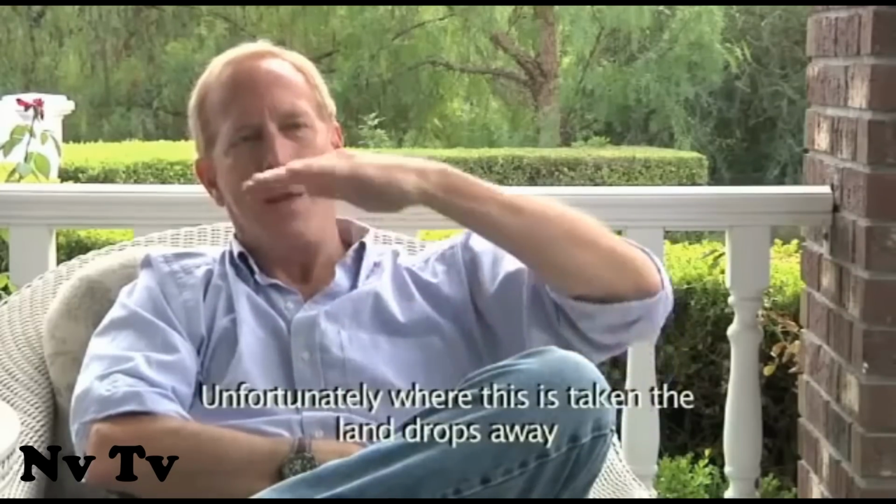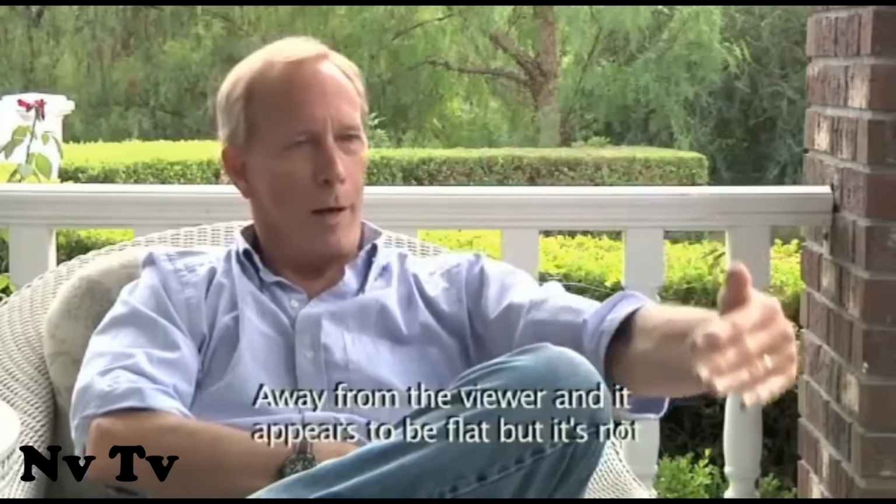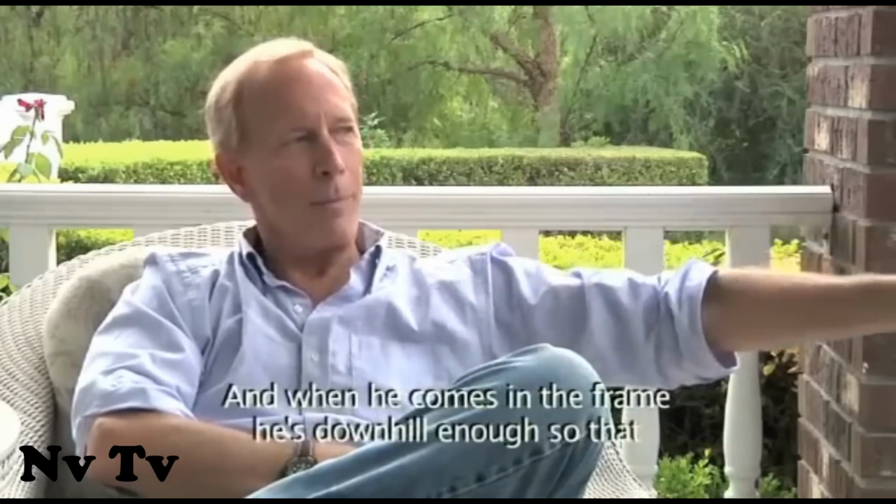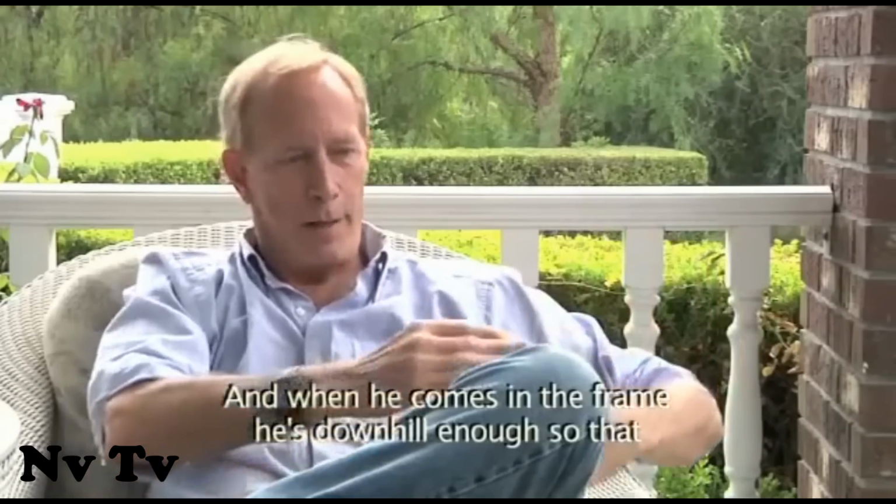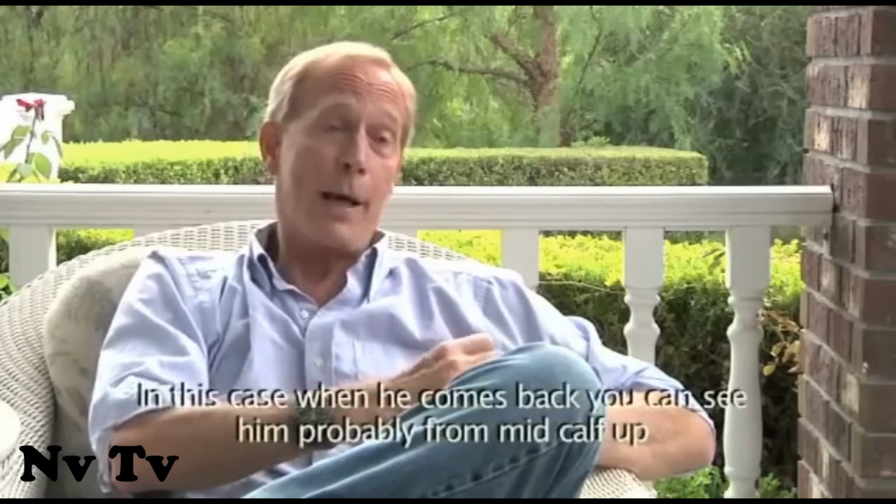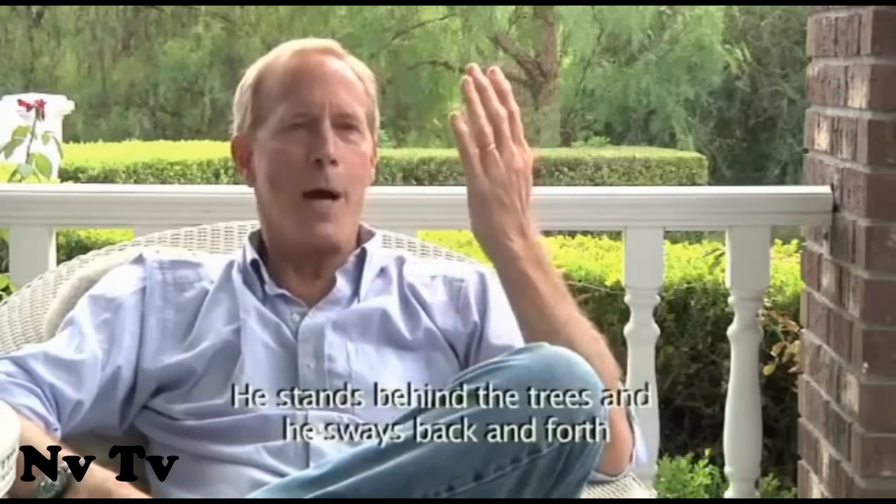Unfortunately, where this is taken, the land drops away from the viewer, so it appears to be flat, but it's not. And when he comes on the frame, he's downhill enough so that, to varying degrees, the lower part of his body is completely hidden. In this case, when he comes back, you can see him from probably mid-calf up. He stands behind the trees and he sways back and forth.